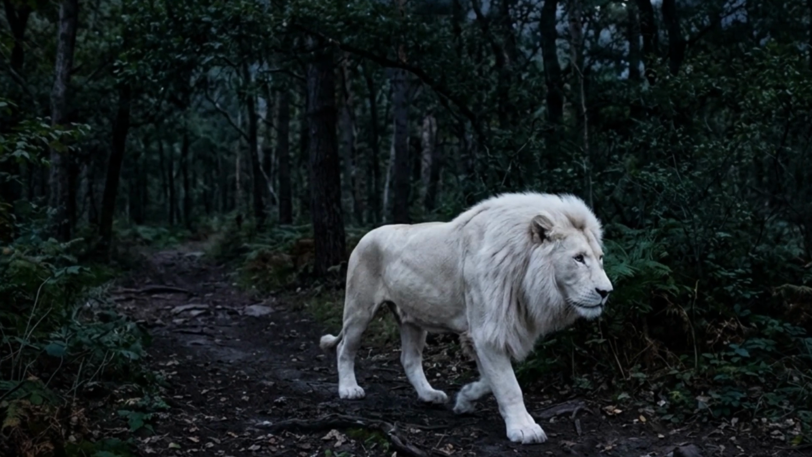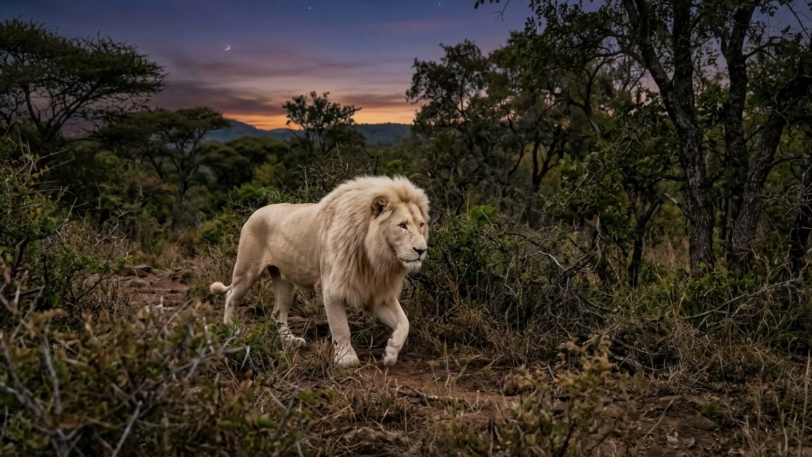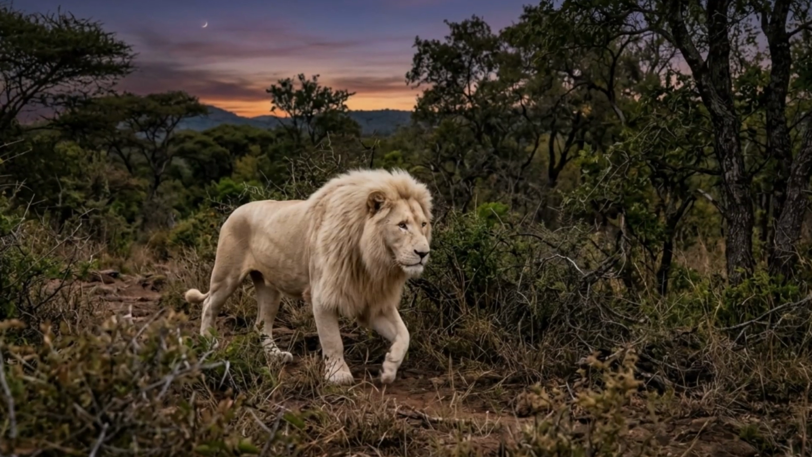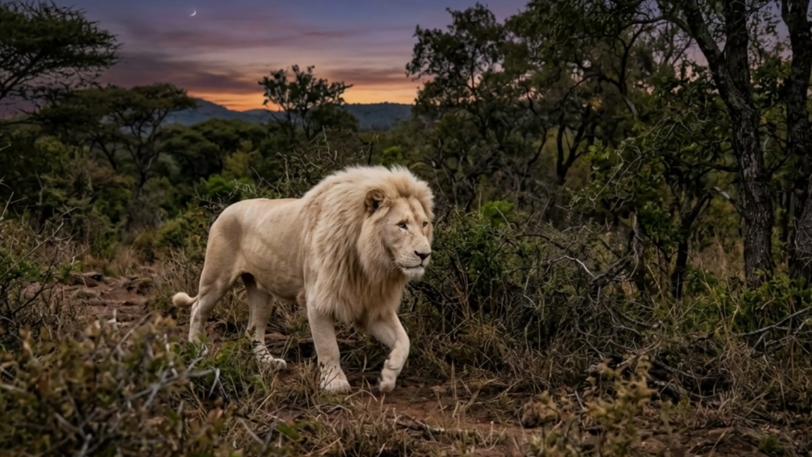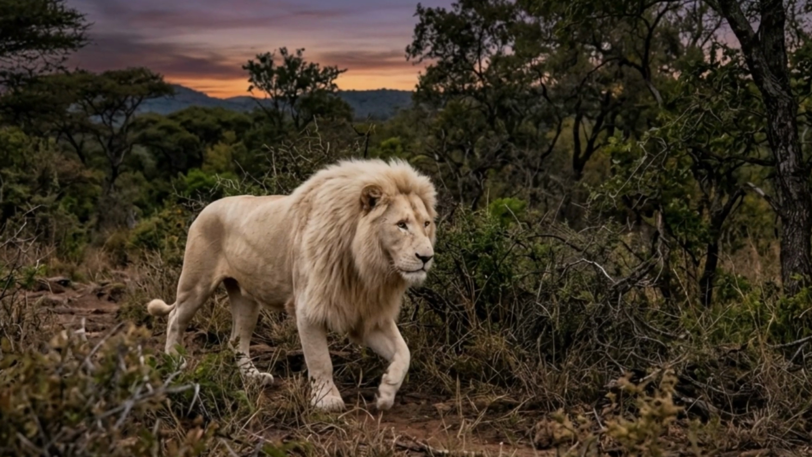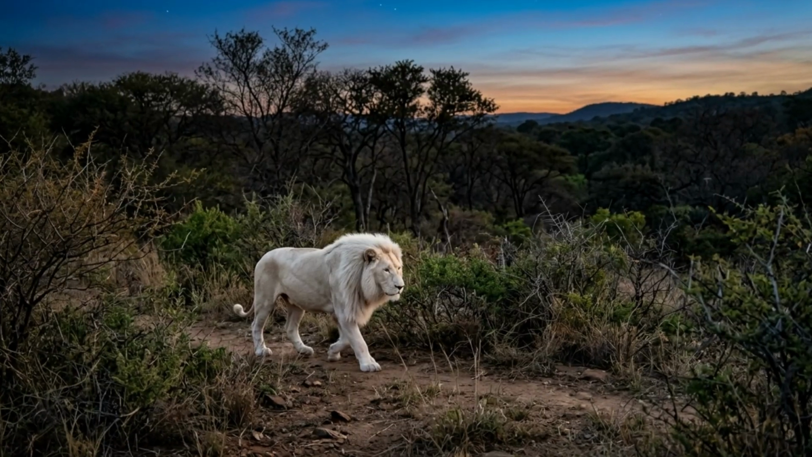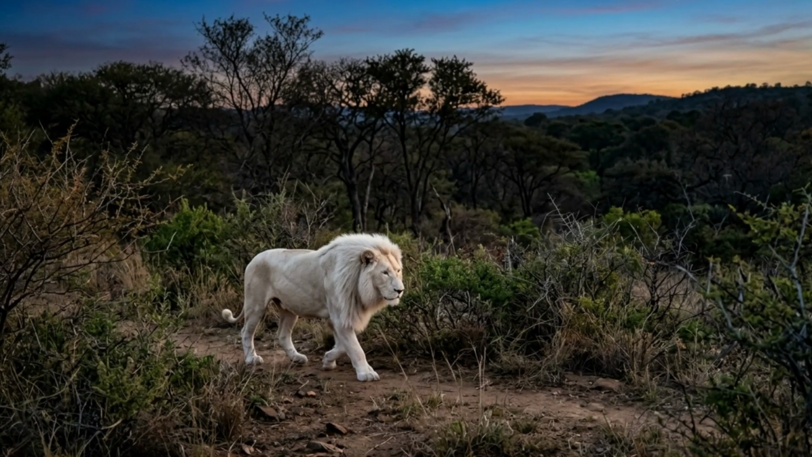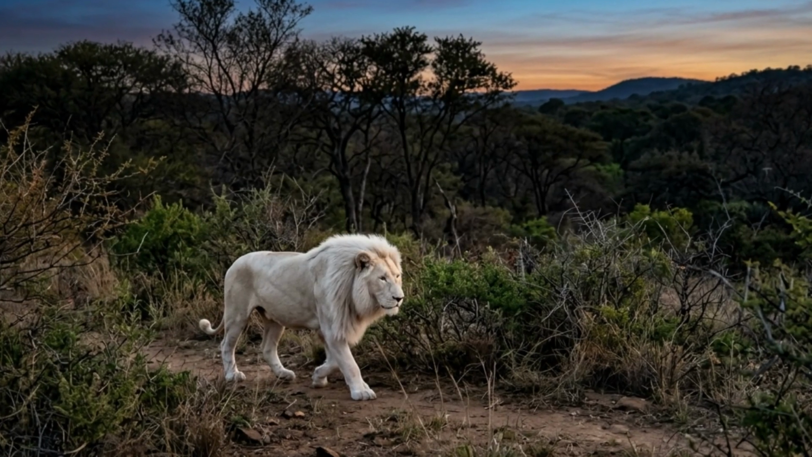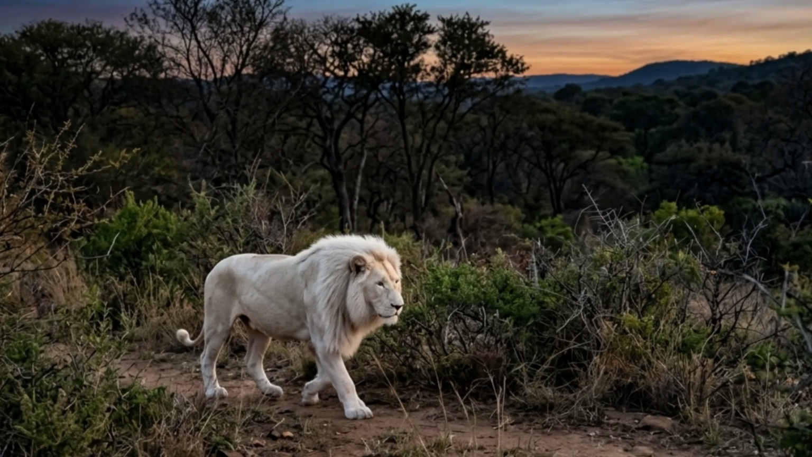But the biological mechanics of the savanna operate on a relentless cycle of replacement. Dominance is temporary. Always. By late 2020, that cycle caught up with the Zonga. A new super coalition appeared on their borders, composed of 9 young, starving, fearless males. It was a violent mirror, reflecting Casper's own history right back at him. The sheer numerical advantage dictated the outcome. The invaders overwhelmed the Zonga, killing one of Casper's brothers in combat. The invaders also systematically executed Casper's cubs.